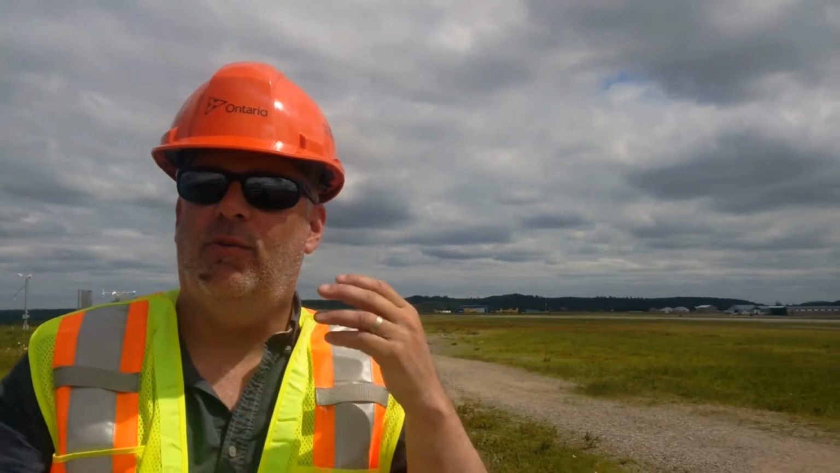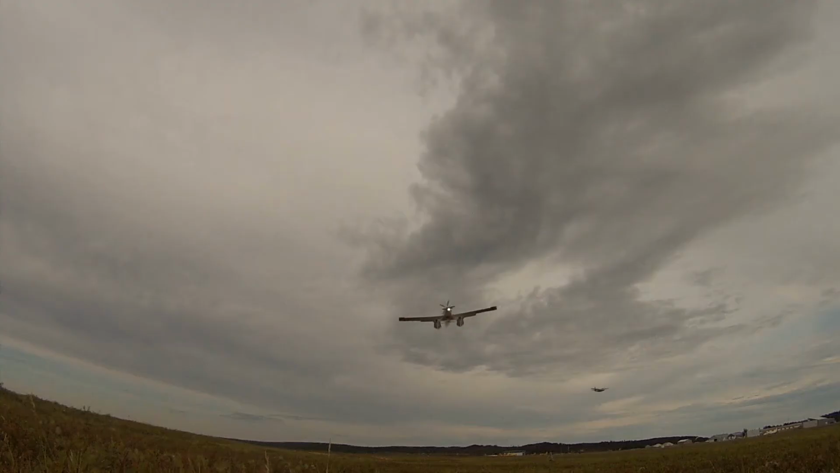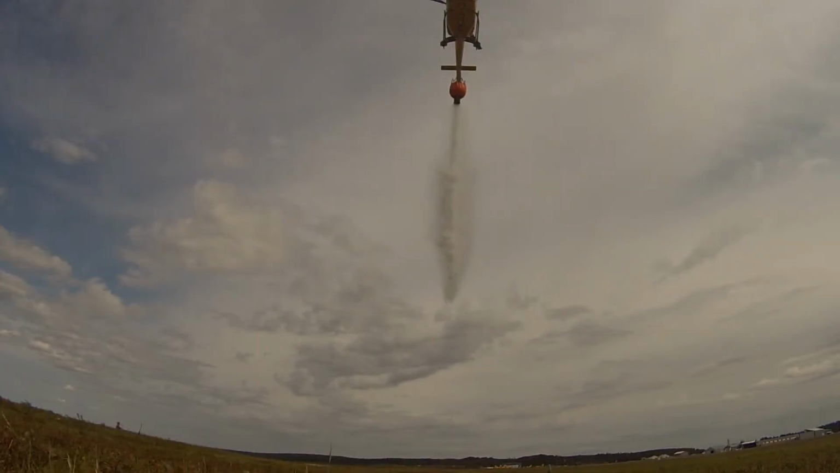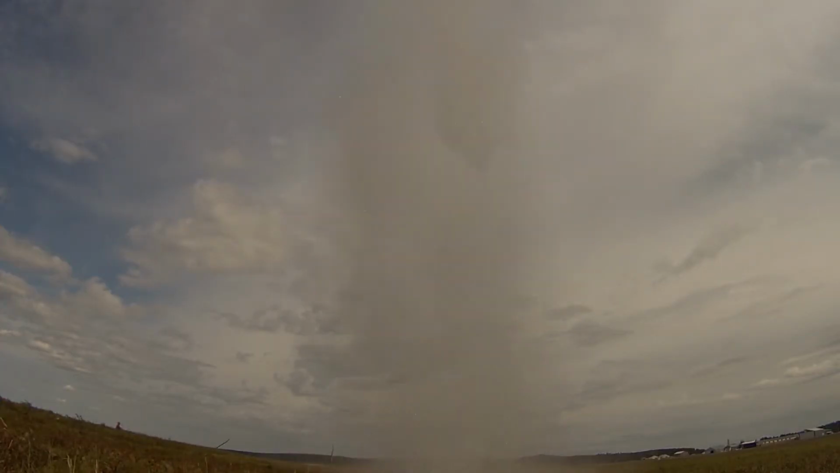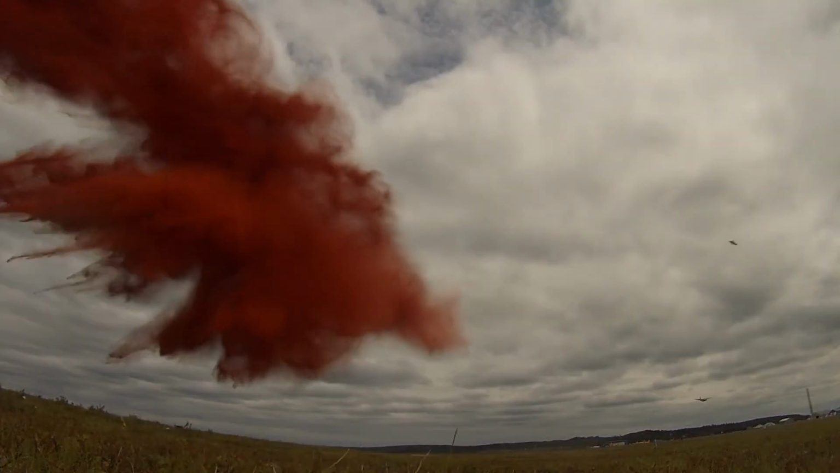It started with a simple question about what's the difference between the drops coming out of different tankers, right? And I think we started on a process to try to look at, well, what is water? What water is landing? What is that water doing to a fire? And we thought about the physics of that.